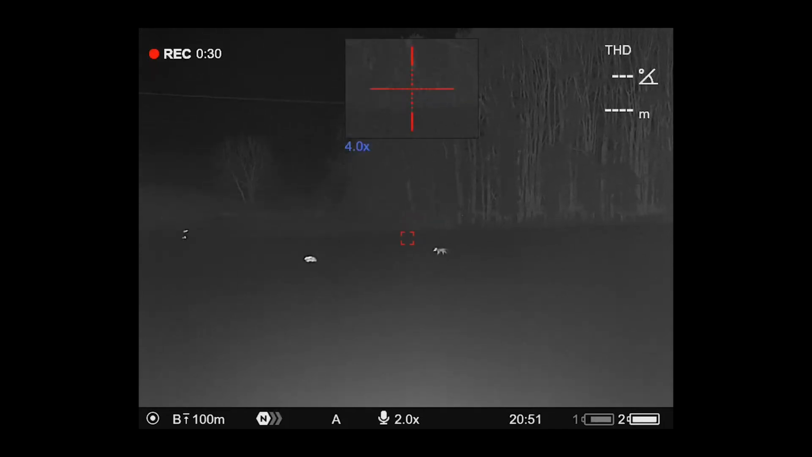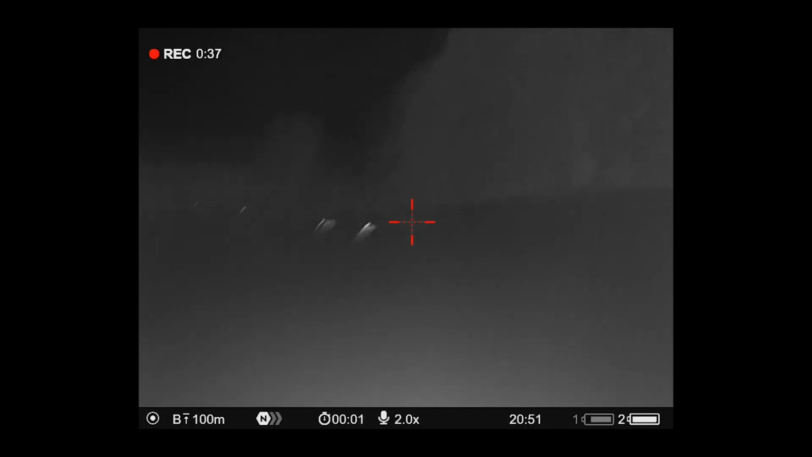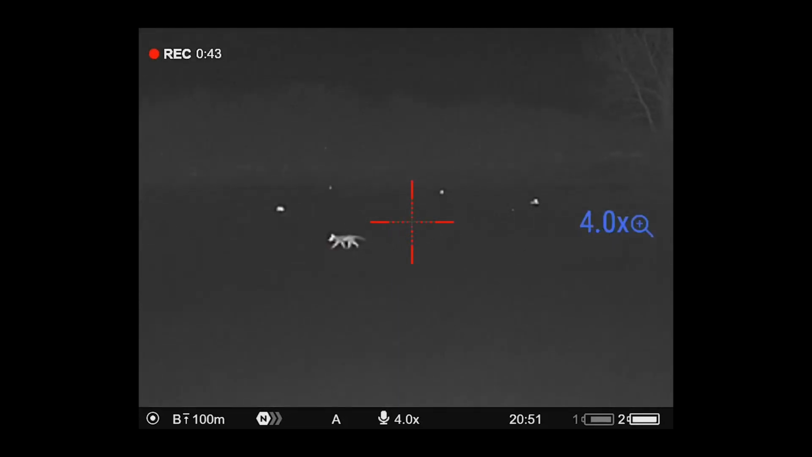So I'd seen this dog, it was coming across a farm track and into some scrub. So I set up and I watched it, but it was about 170, 180, and he wasn't stopping. But you can see from that footage, at 170 metres, pitch black, obviously it's thermal, it doesn't matter what time of day it is, it's that detail, that fox at 170, 180 metres is phenomenal.